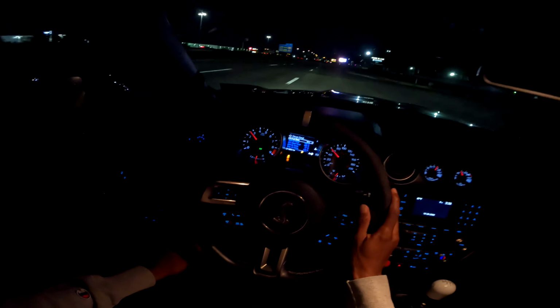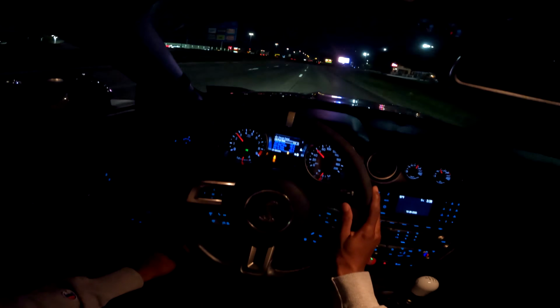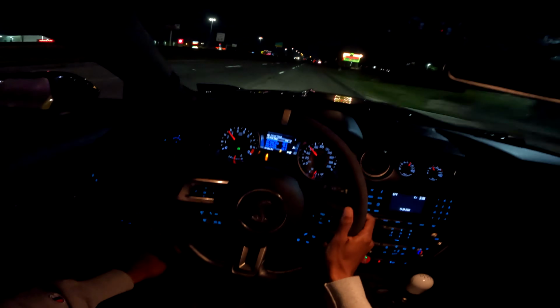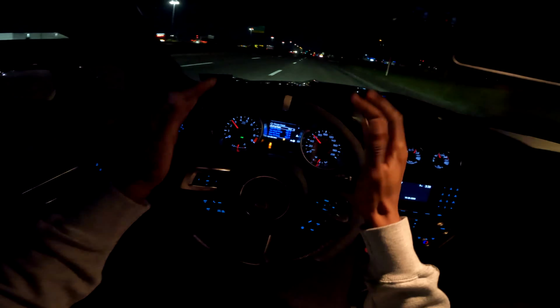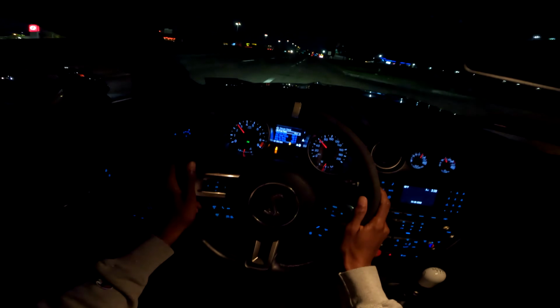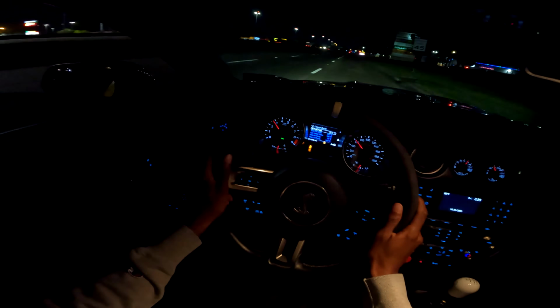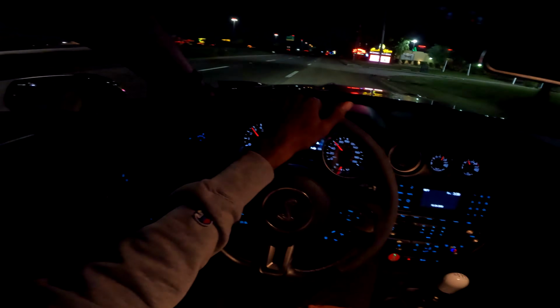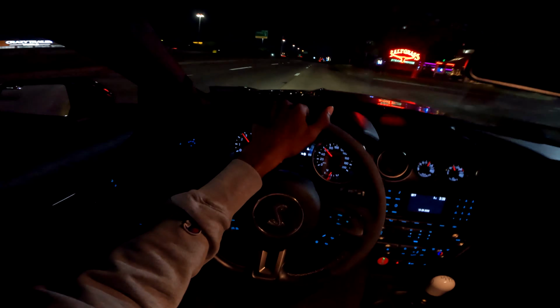Better driving at night, man. No cars on the road. Way different from these past couple days. No traffic. Past couple POVs, it was gridlocked, especially on the highway and right here. Man, it was terrible.